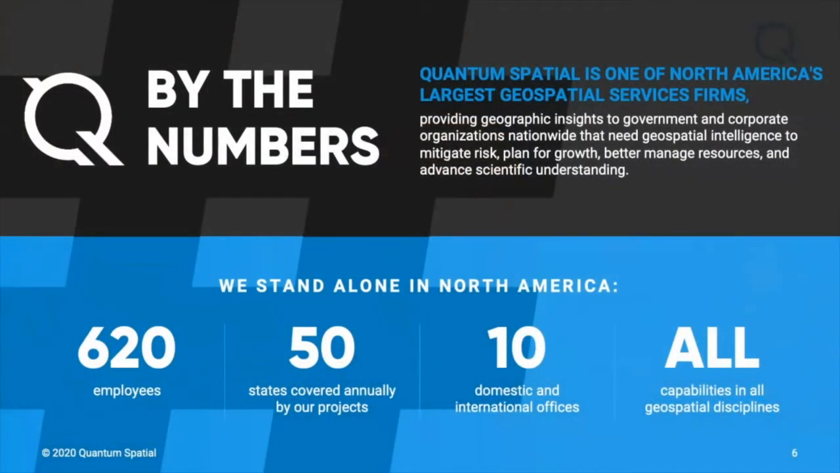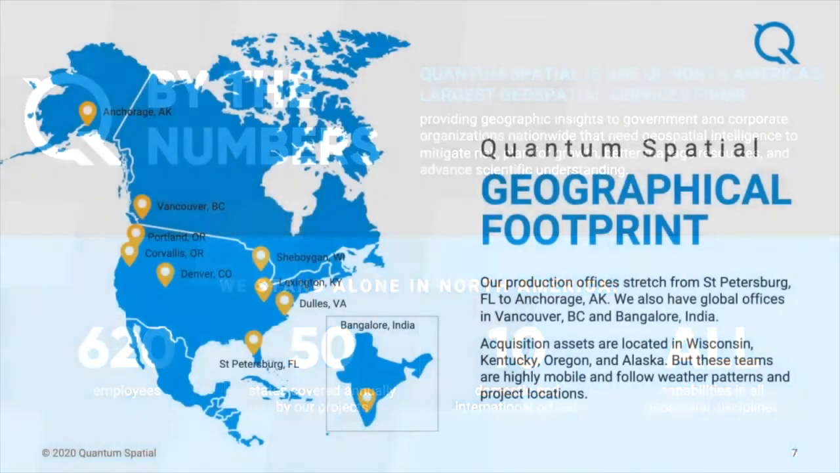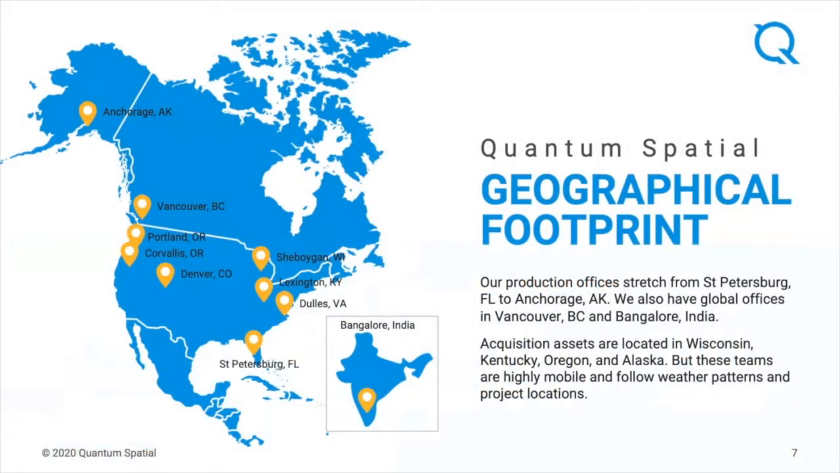By the numbers, Quantum Spatial is one of the largest geospatial firms in North America. We have over 600 employees spread across 10 offices in North America and internationally. Here's a look at our geographical footprint of our offices. We have locations all the way down from St. Petersburg, Florida, to here in Vancouver, British Columbia, where I'm located, and then all the way up to Anchorage, Alaska. And then we also have an international office in Bangalore, India.